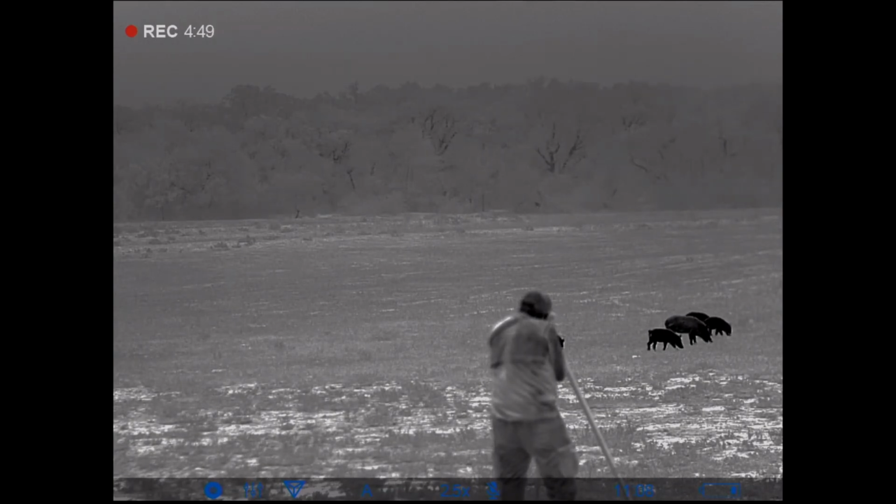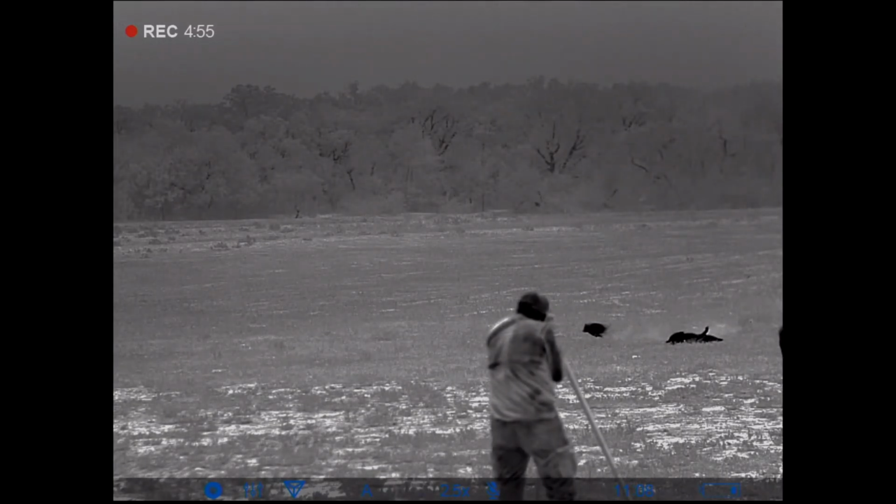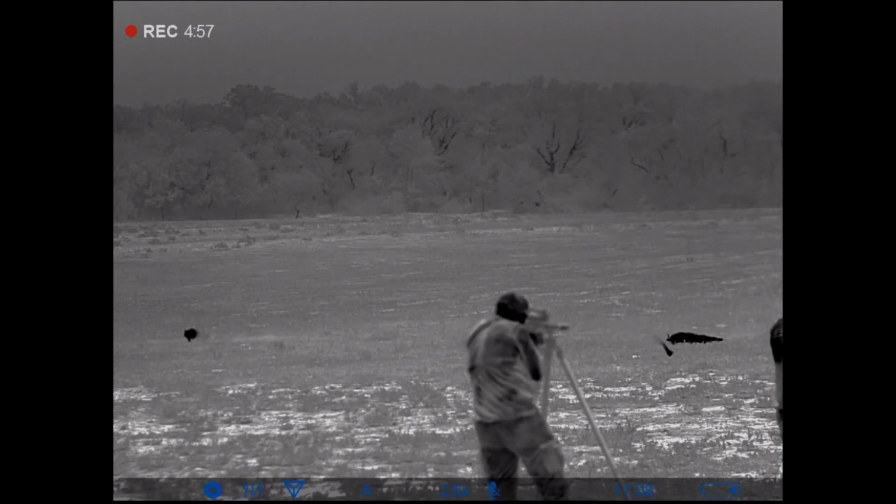This also comes with a really cool feature. I'm not a big fan of it personally, but you can raise it up and the image will pop up, and then when you let it down, it'll actually recognize that your face isn't there and the image will turn off. The reason I'm not a huge fan of that is sometimes we'll set up these behind us to get footage as we're walking up, and when we're doing that, the image would shut off and it wouldn't really record that image. That's one of the negatives that I see with that.